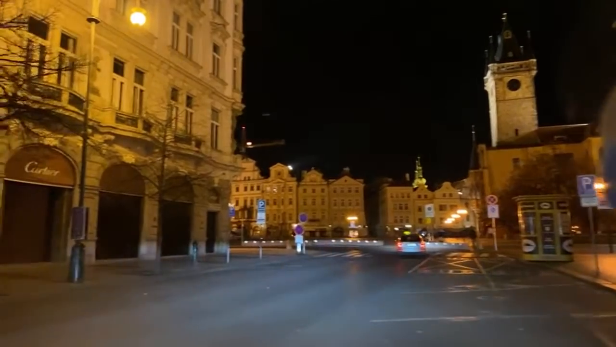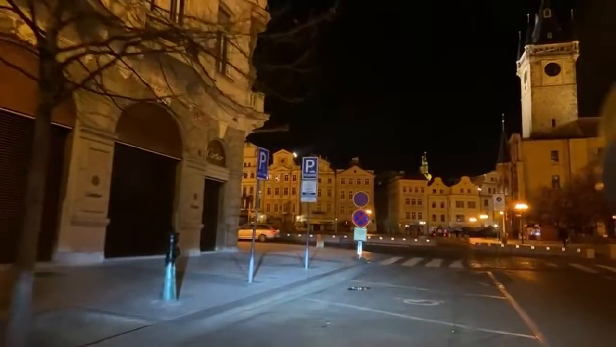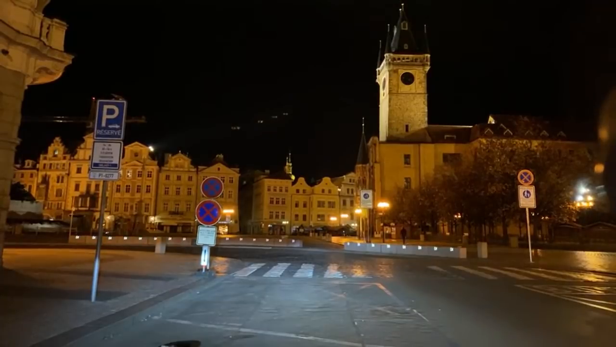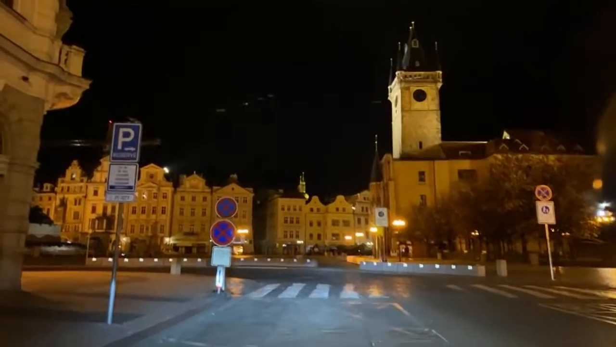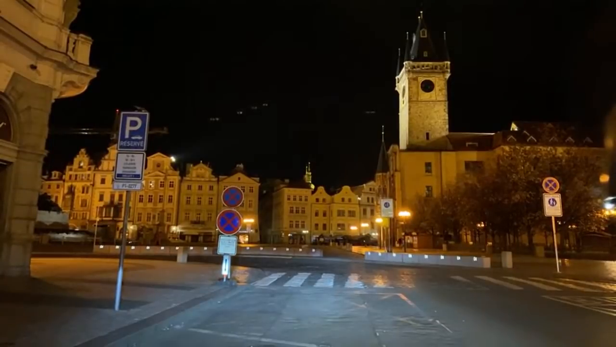Speaking of taxi drivers, let me park on their spot, because that's something I never did. So this is the view the crooked taxi drivers had when they were waiting for tourists to be cheated. I mean, what a view. I kind of understand they picked the spot, because this is where tourists are.